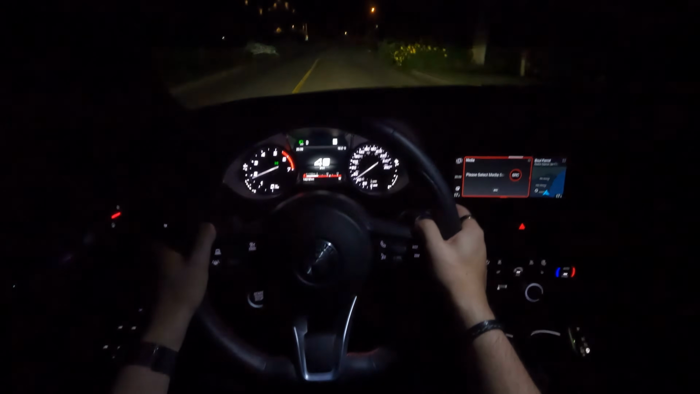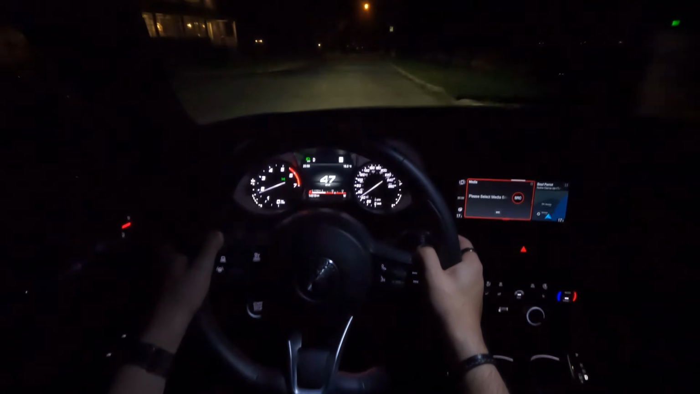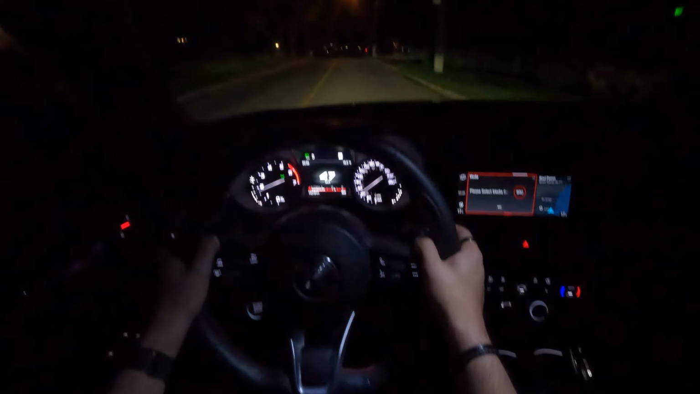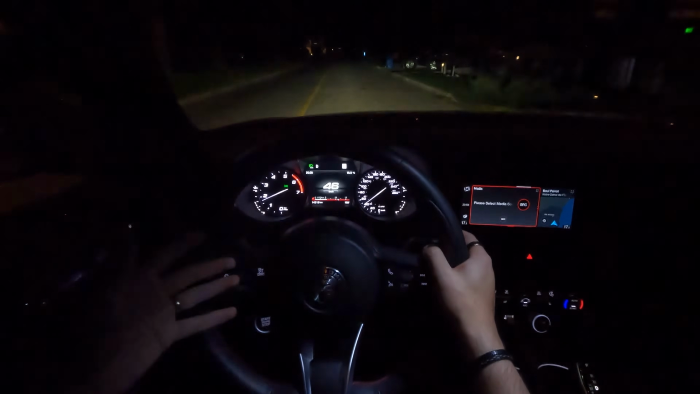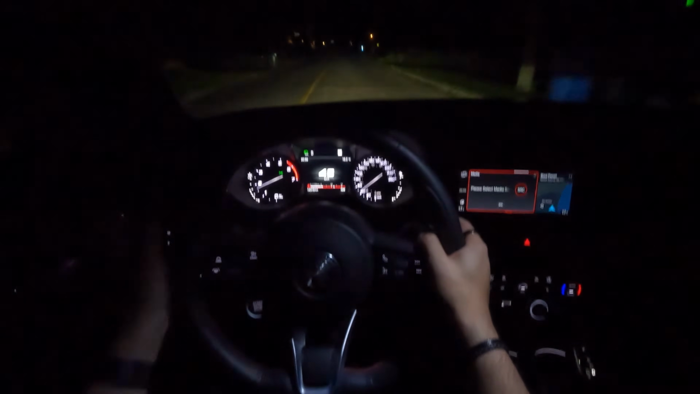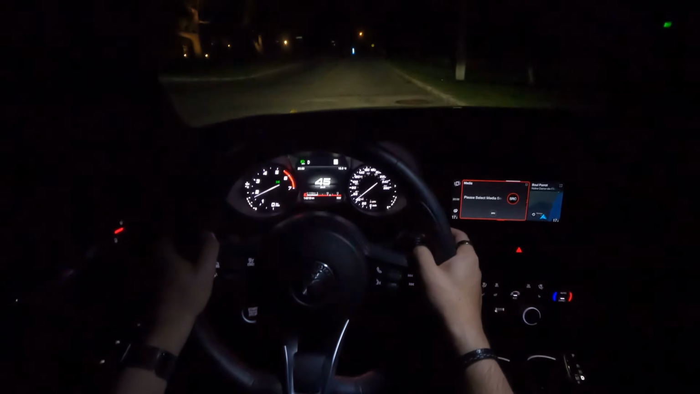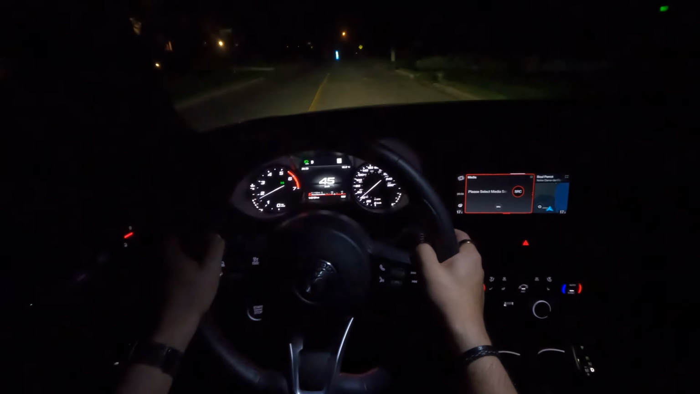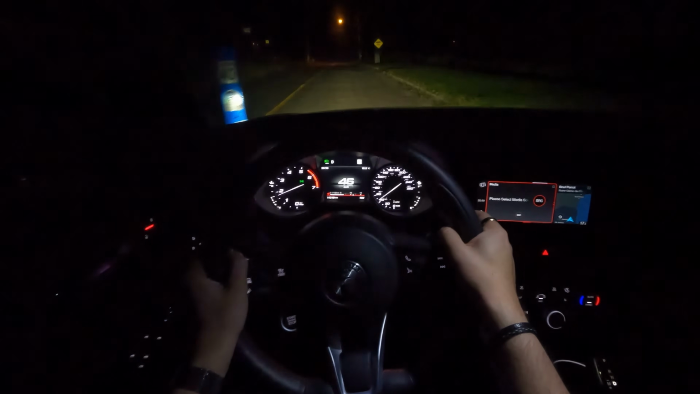But that is a lot of power, and I don't feel like you can adequately use it on the streets. So the 2-liter perfectly does its job for getting groceries, and to be able to have fun in any kind of condition it does really well. It's hard to complain. It really is hard to complain about it.